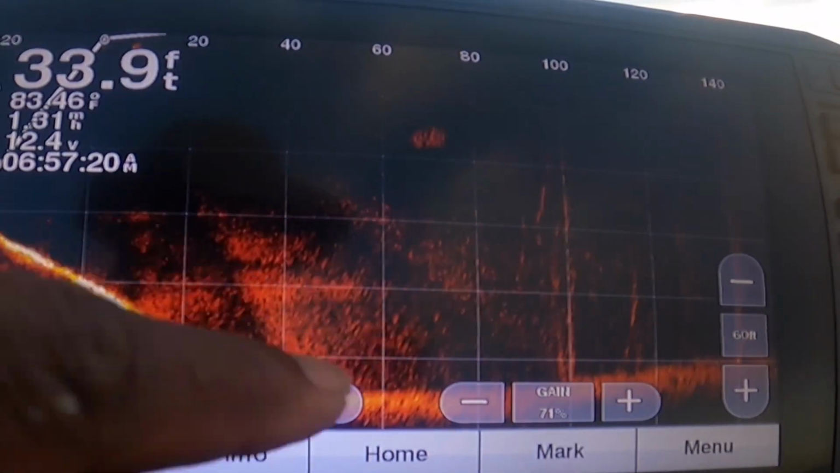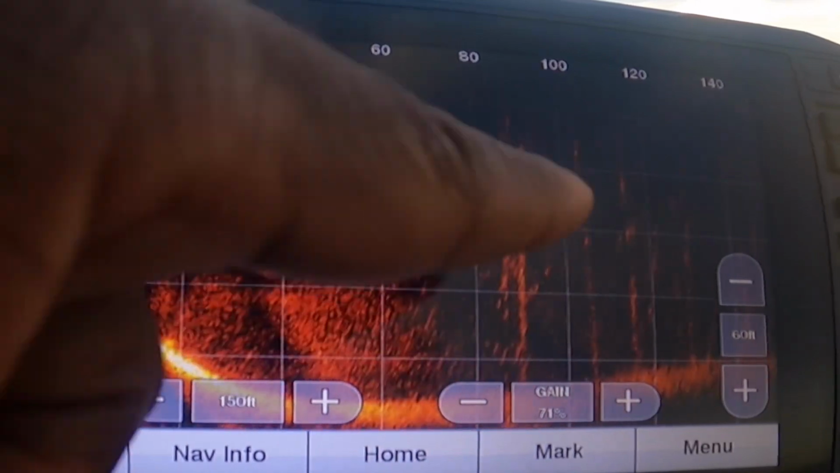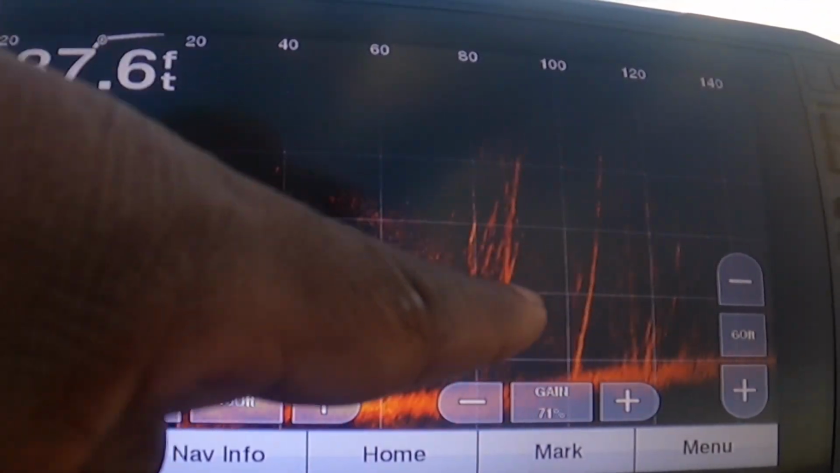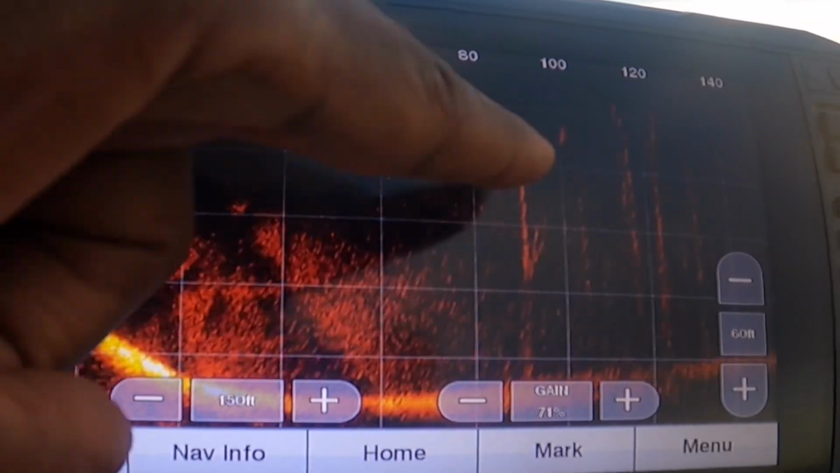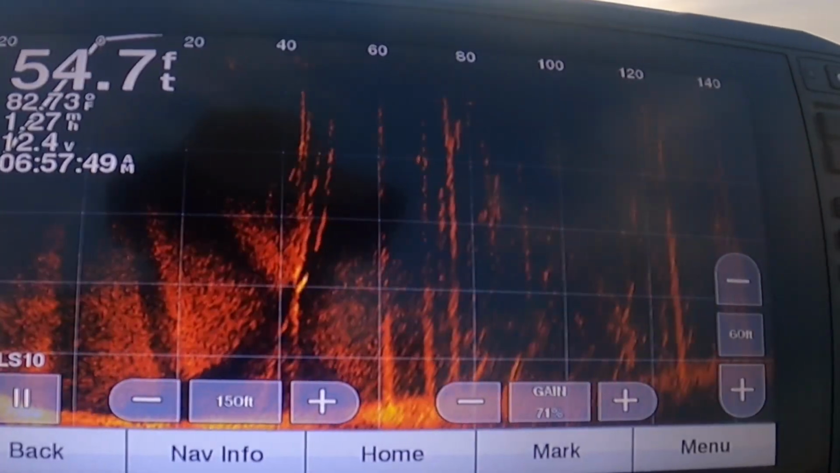And this grid, some people like the grid on, some people don't. So you see that tree? Yeah. That's all we want to start doing: let's start finding these trees, and you'll find fish. There's a boom. There are the trees, and let's see if we can find some fish in them trees.